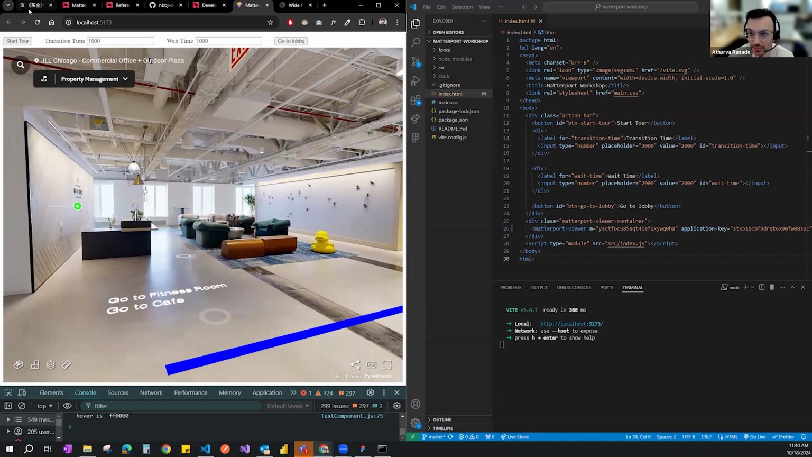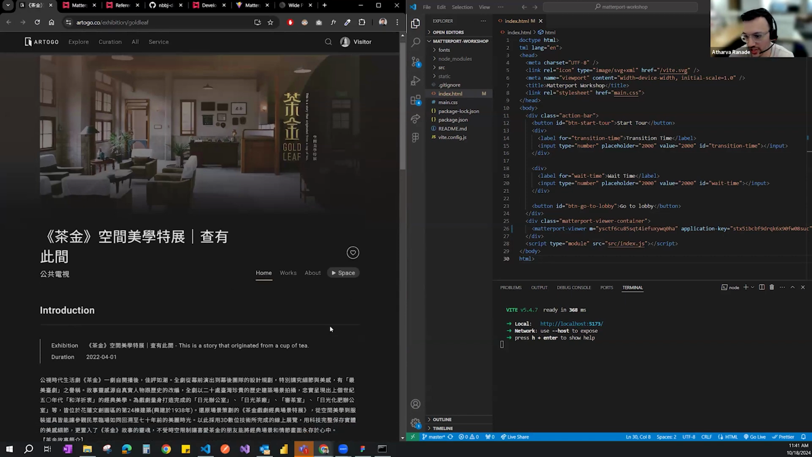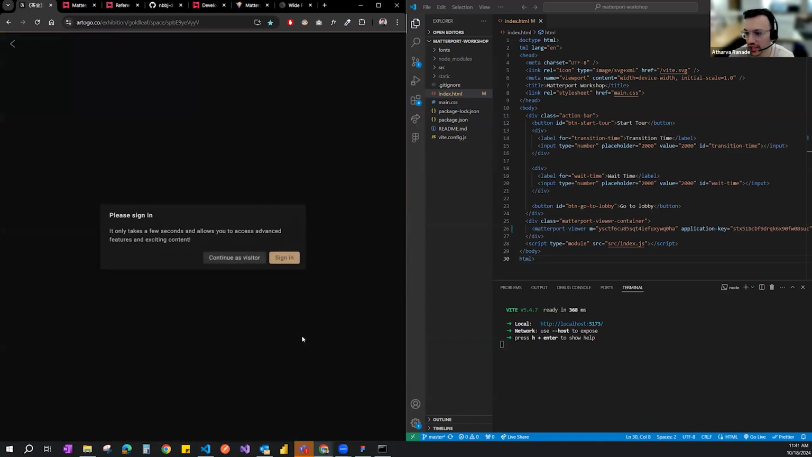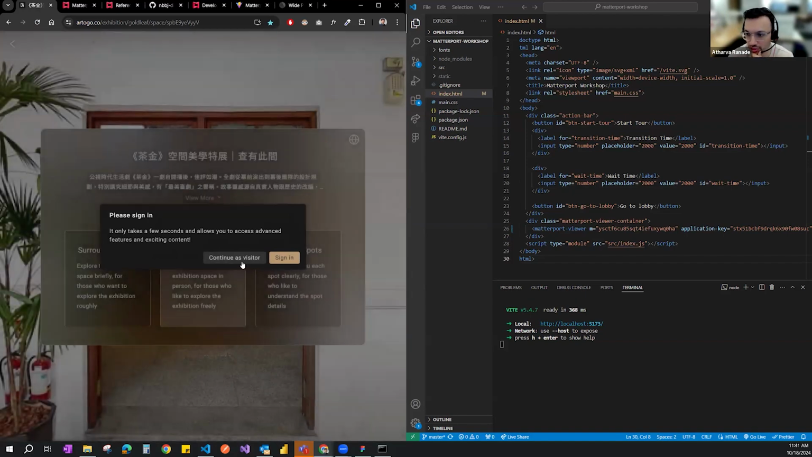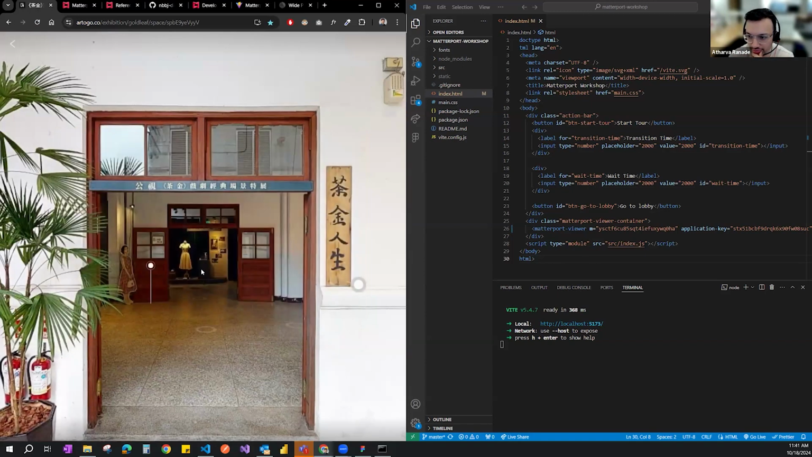So there's one example that I found, which was done by another source, but you can basically use this concept and create some kind of a showcase project. So here's just an example which I found. And if I go to space, what something like this would look like is how would you create a more immersive experience of your space if you have Matterport, right? So you could go to continuous visitor and then you can say explore space.